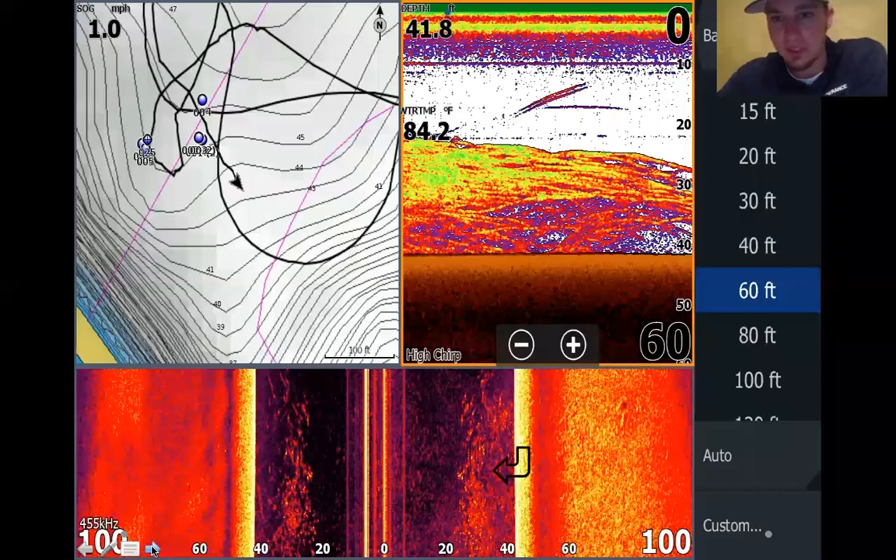You've probably all seen this a time or two. It's this big blob right here. This is a lot of bait right here, a lot of bait and stripers. So the stripers are moving targets. They're trying to catch bait.